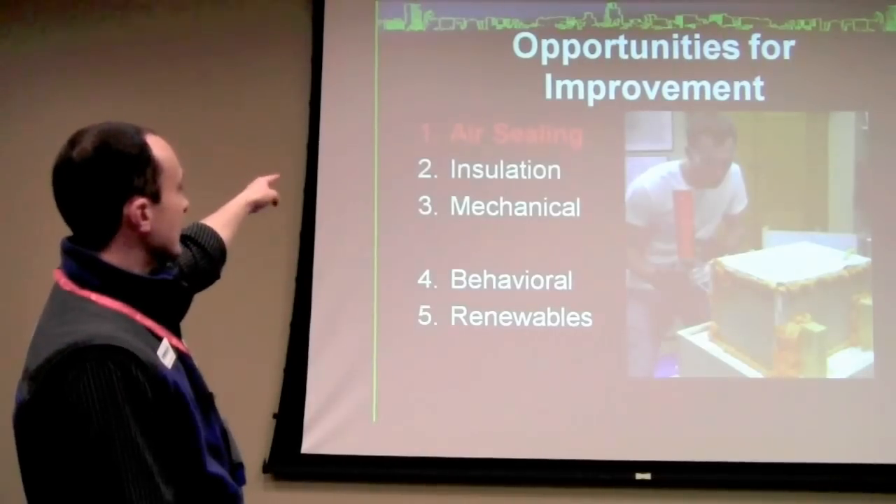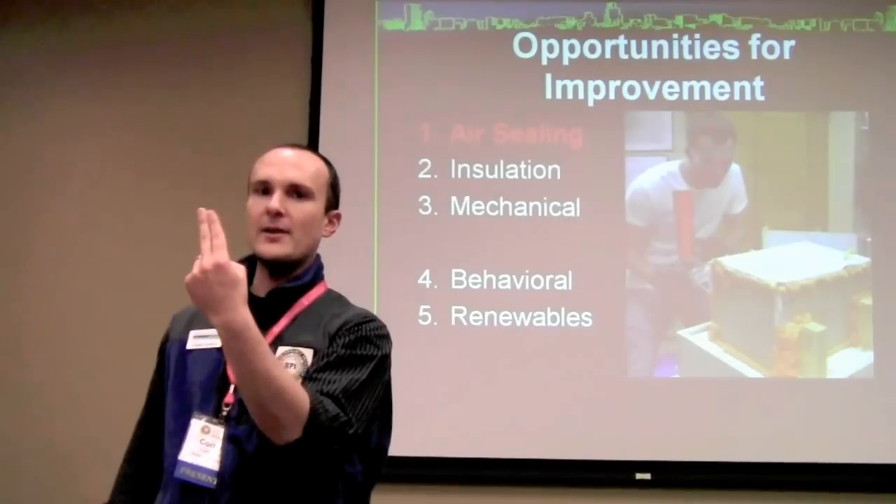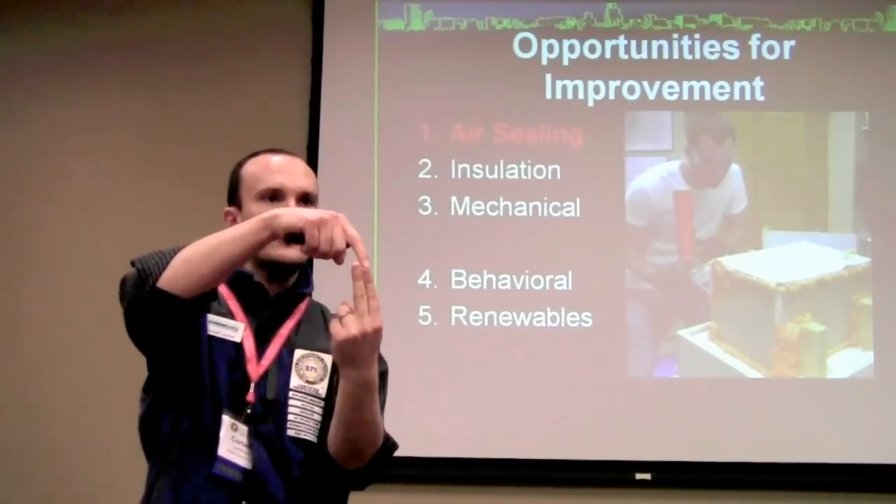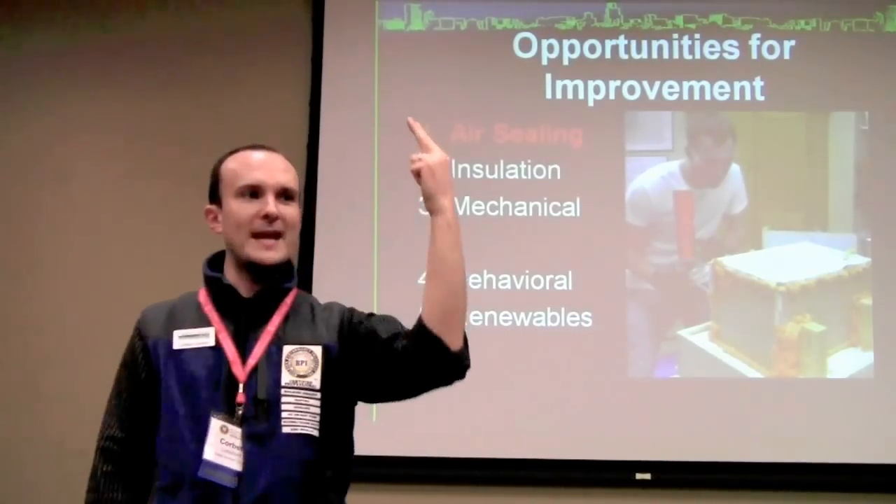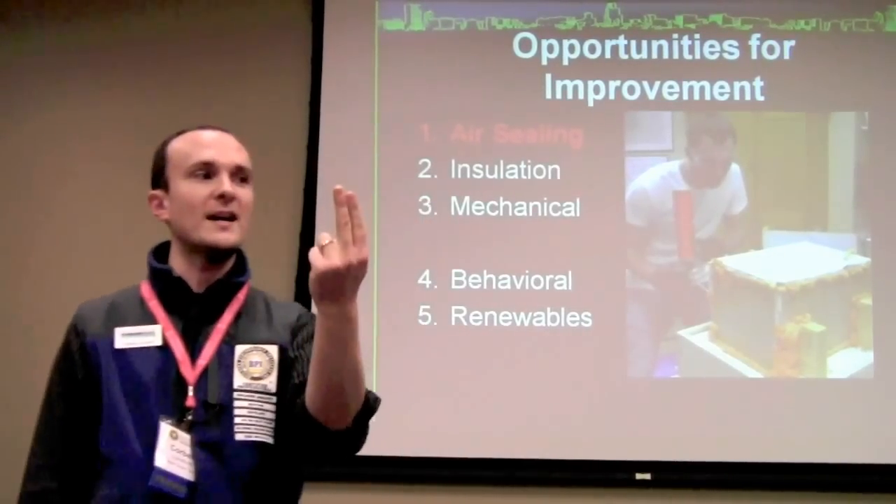So air seal and insulation make up what's called the what in the house. It's the most important component of the house. It's made of a pressure boundary and a thermal boundary. It's called the envelope. Yes, say it loud and proud, guys. That's the most important thing, right? So the envelope is what we're talking about.